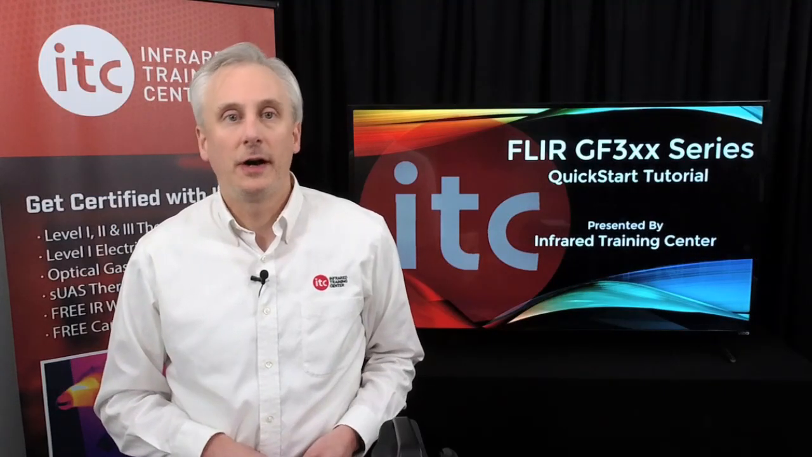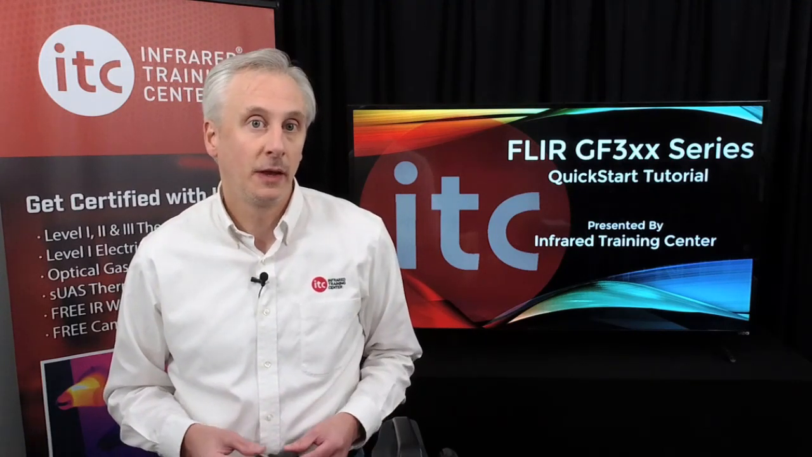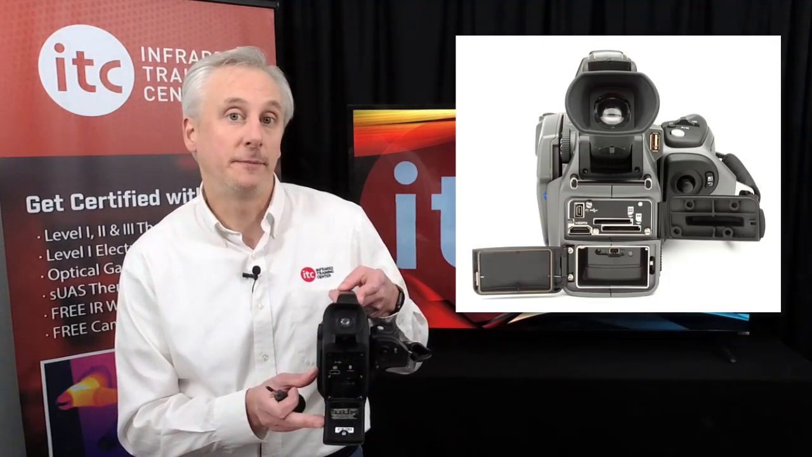All image and video files are stored on a removable SD card that comes with the thermal imager. The slot for the SD card is located on the back of the camera under this cover.